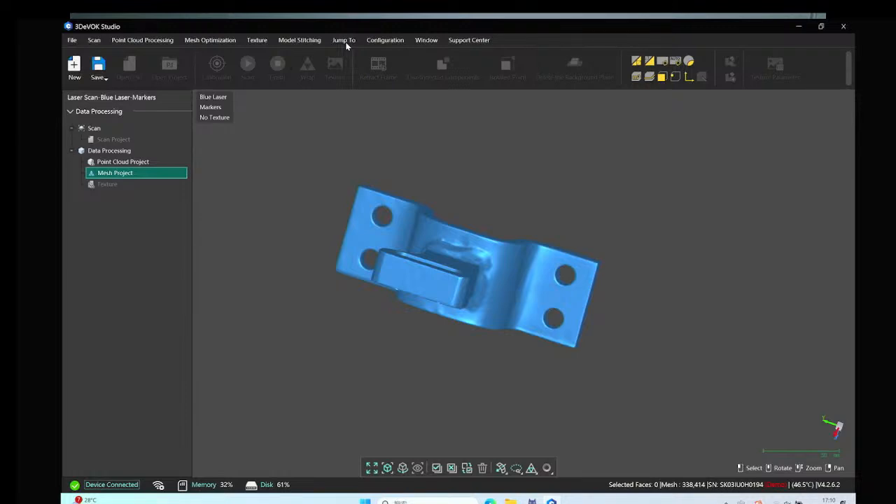Okay, after we get the real mesh model, we can click the jump to function to directly jump from the 3DeVOK scanning software to QUICKSURFACE, which is today's reverse engineering software. We have created a direct connection between the two software. Click the jump to function and QUICKSURFACE, and then our PC will automatically launch the QUICKSURFACE software and import the STL model.